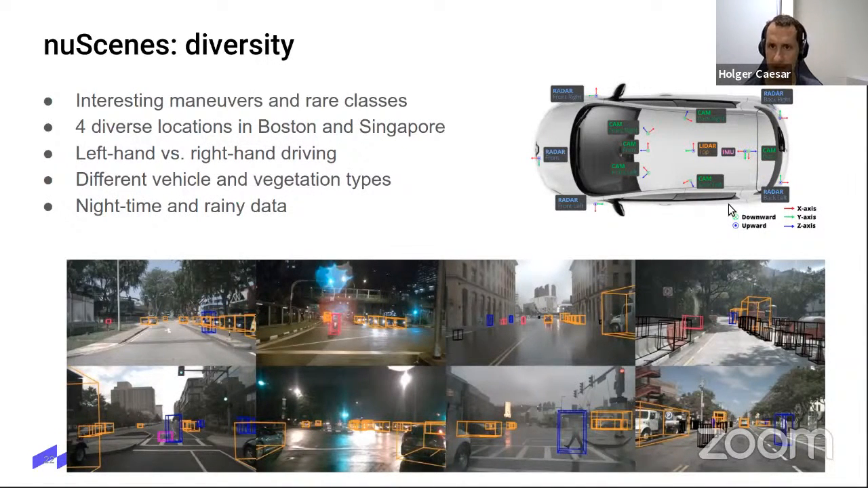Here's another layout of our car with the 6 cameras, 1 top LiDAR, IMU, GPS, and then 5 radars. What's also new is that this was the first 360-degree dataset, large dataset. KITTI, for example, only looks forward for the camera and the annotations. And then it's also the first dataset with radar data. So that was also important.